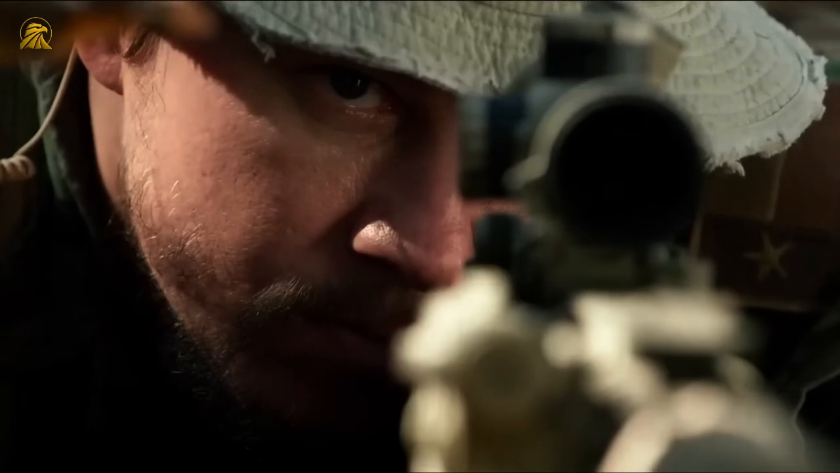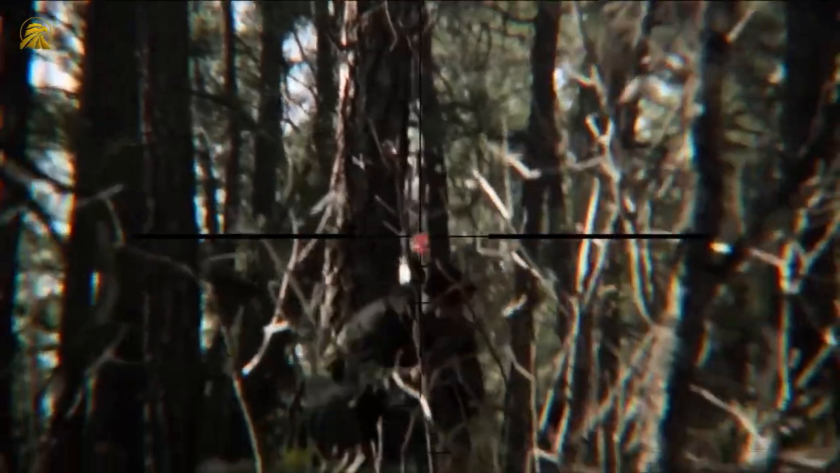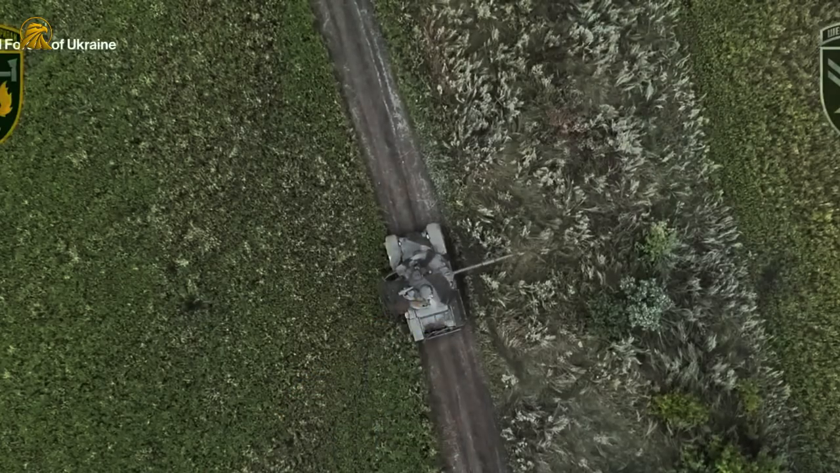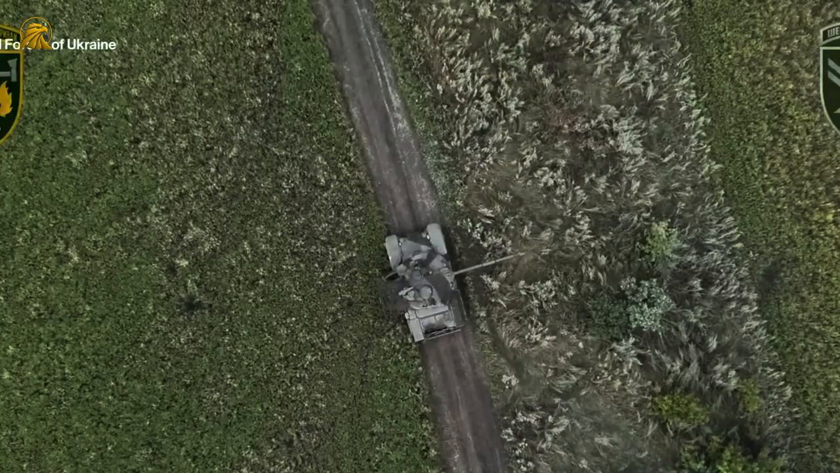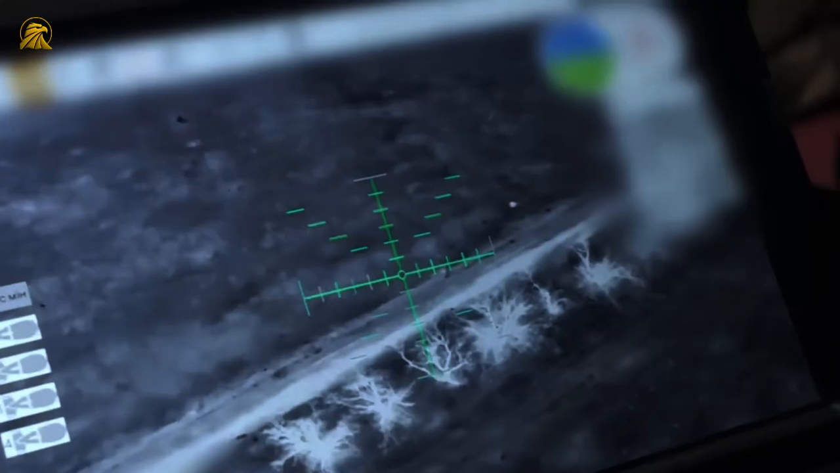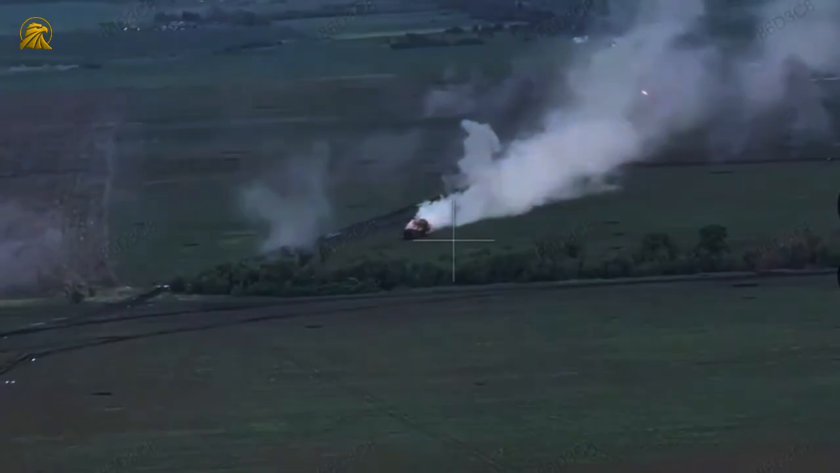The numbers tell an astonishing story. According to data from the Royal United Services Institute, a respected UK-based strategic studies think tank, drones are responsible for 60 to 70% of all destruction inflicted on Russian equipment in the conflict. We're not talking about a secondary or experimental tactic here. We're witnessing the main combat tool of the 21st century in action.